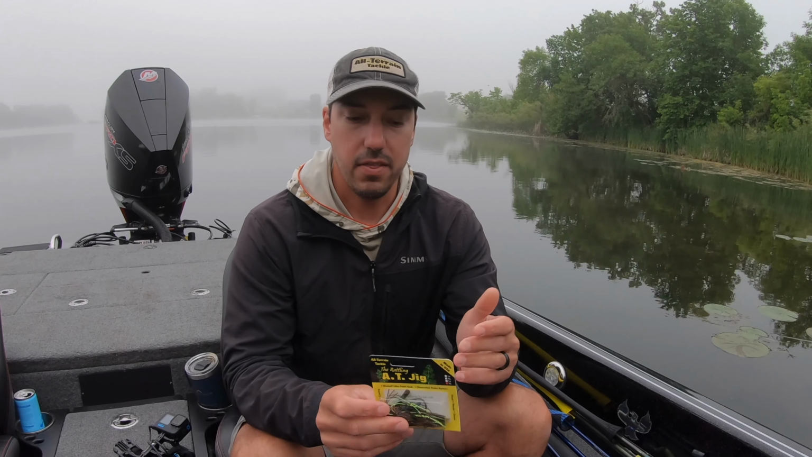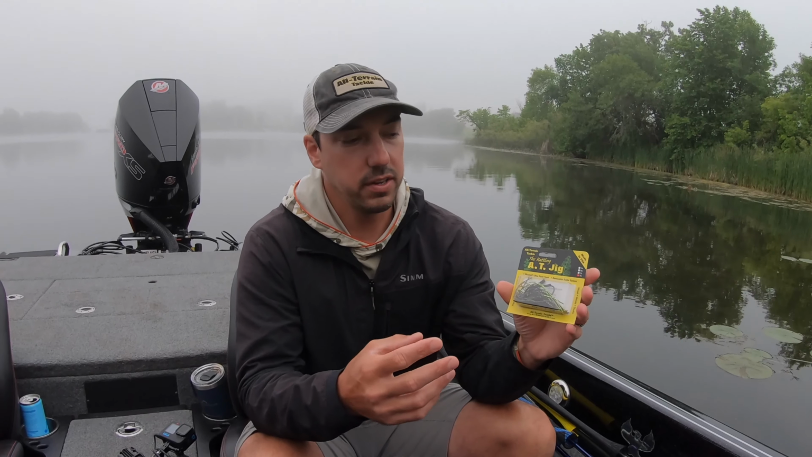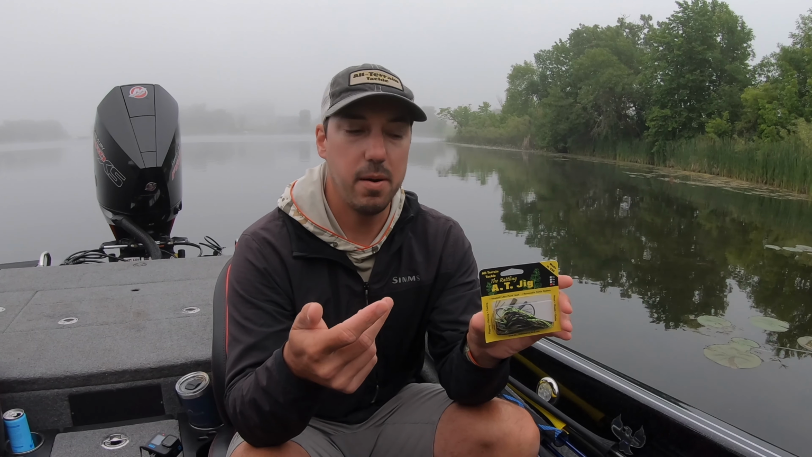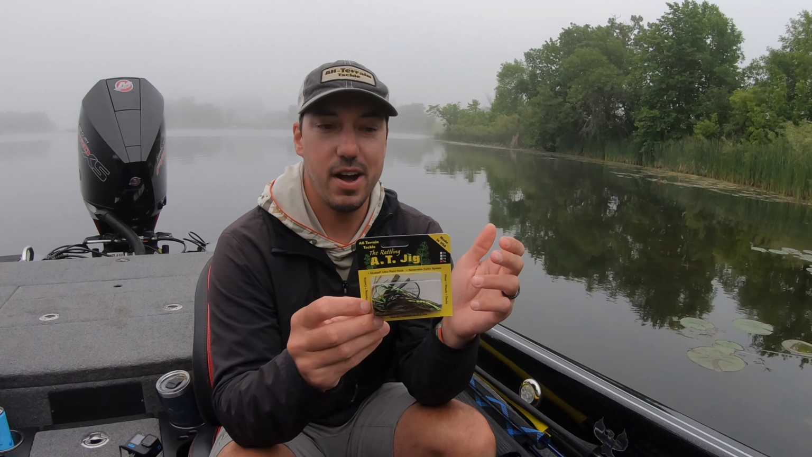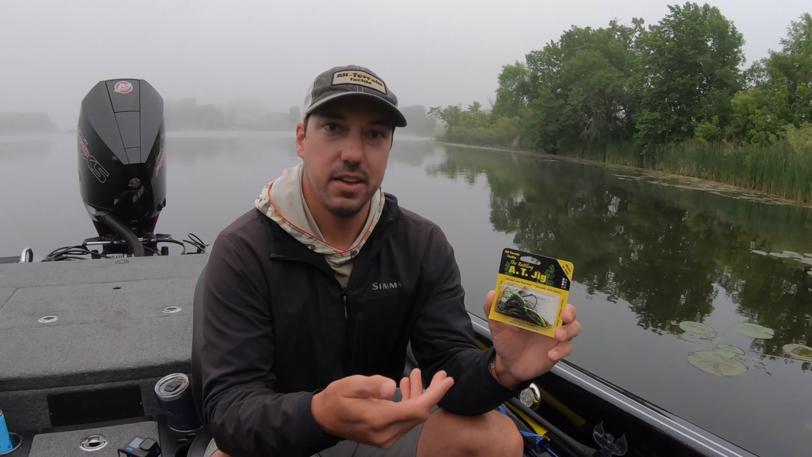A couple things I really like about it: it's got a stout hook. I throw this jig on fluorocarbon, medium heavy to a heavy action casting rod a lot of times. Really good hook. It's not going to flex on you. It's got a really cool keeper system on it that's innovative, that All Terrain has come up with. Keeps your trailer locked on there. It's got an amazing color selection. This is a really good bluegill imitator that we have. It's called the Texas Craw. We use it up here in northern Minnesota all the time. Really good bluegill imitator. Just an all-around great jig.